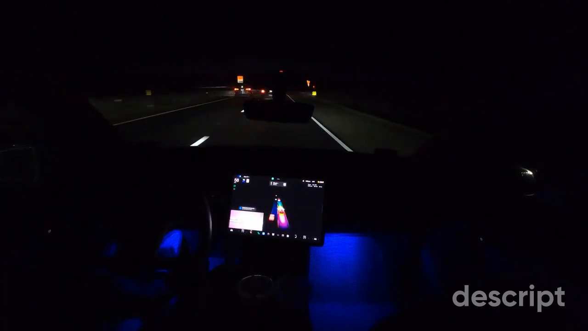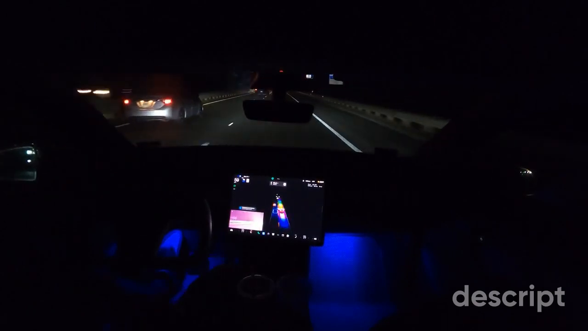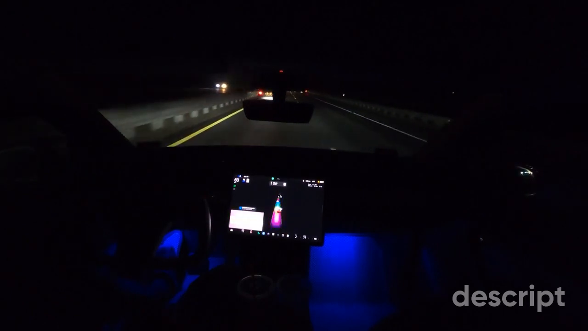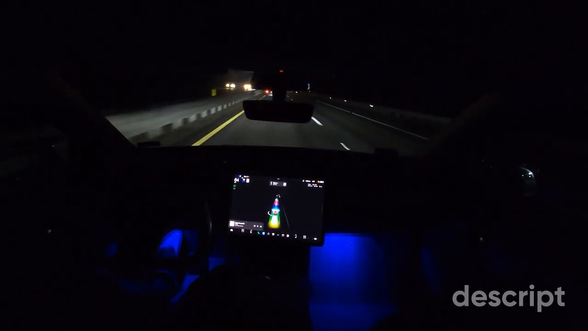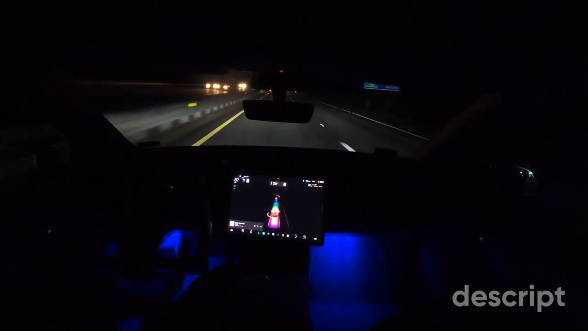So I would say that one more week and we're going to get this update to version 11, and the car, it's searching for its spot. That was a good lane change. Right now we are on navigate on autopilot. Let me increase our speed a little bit to keep up with traffic.